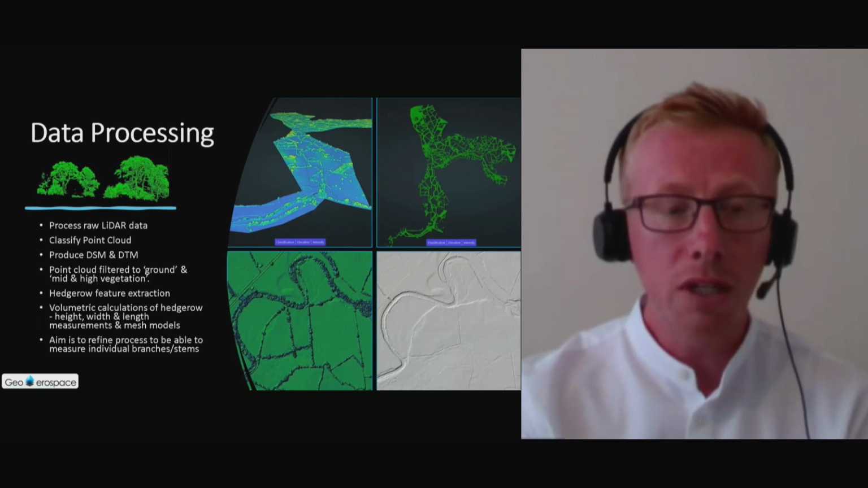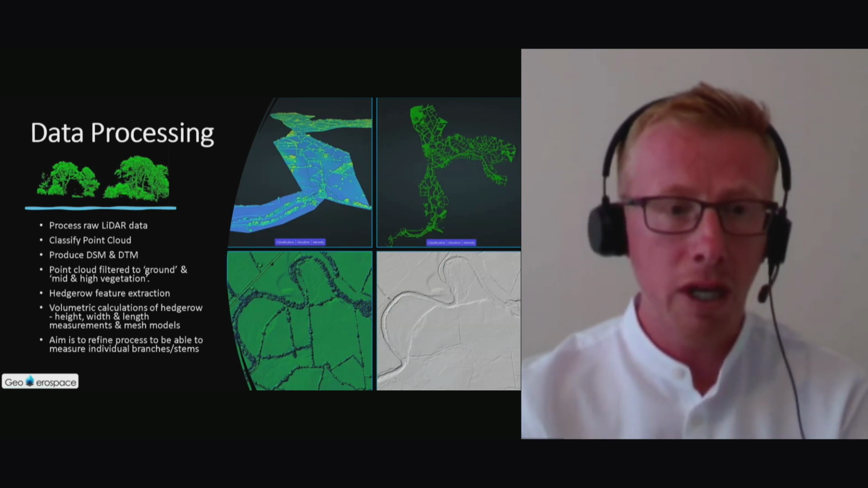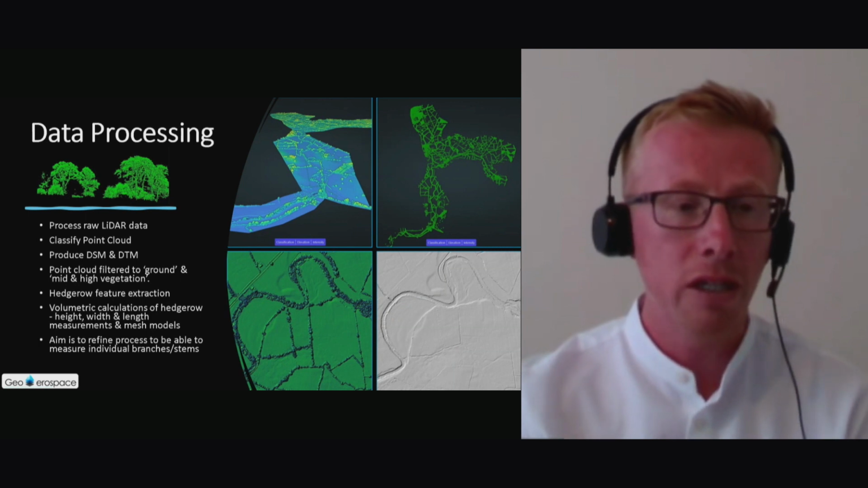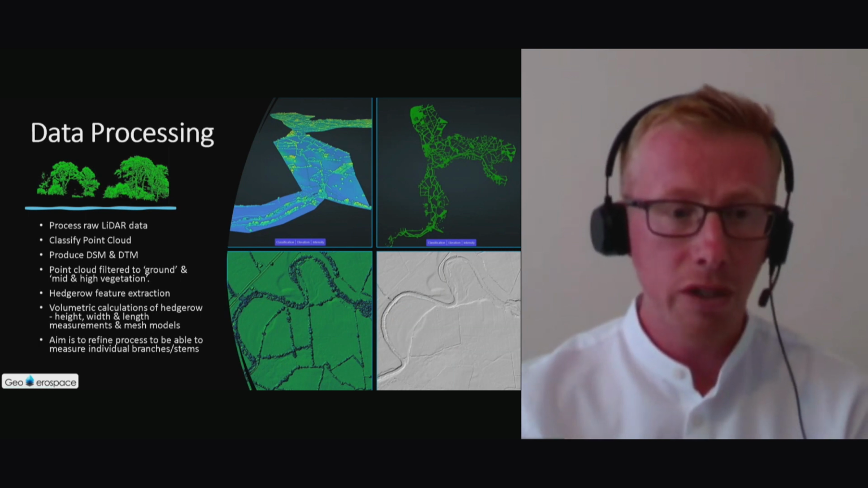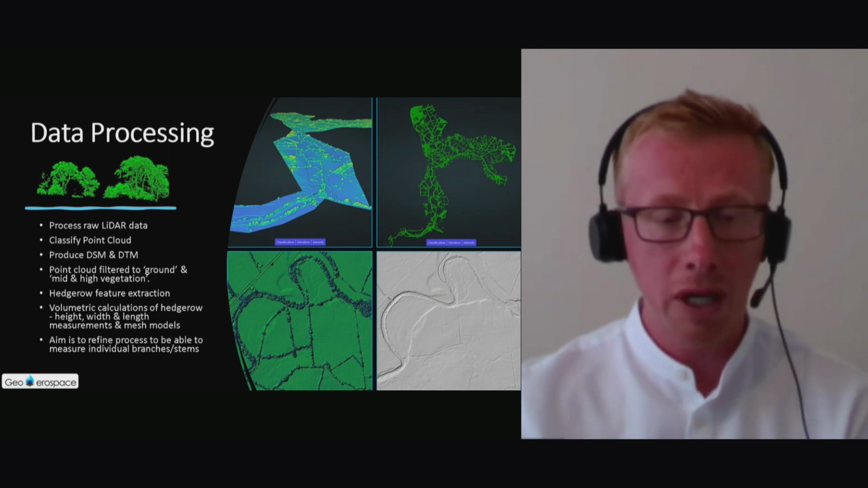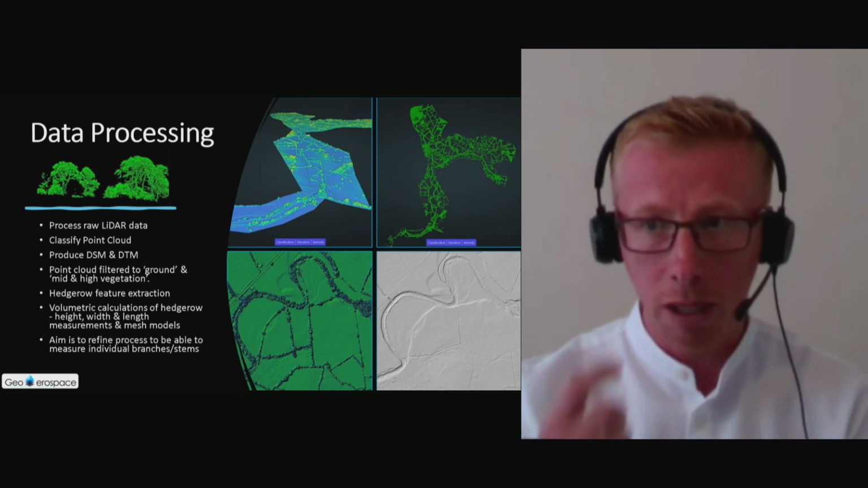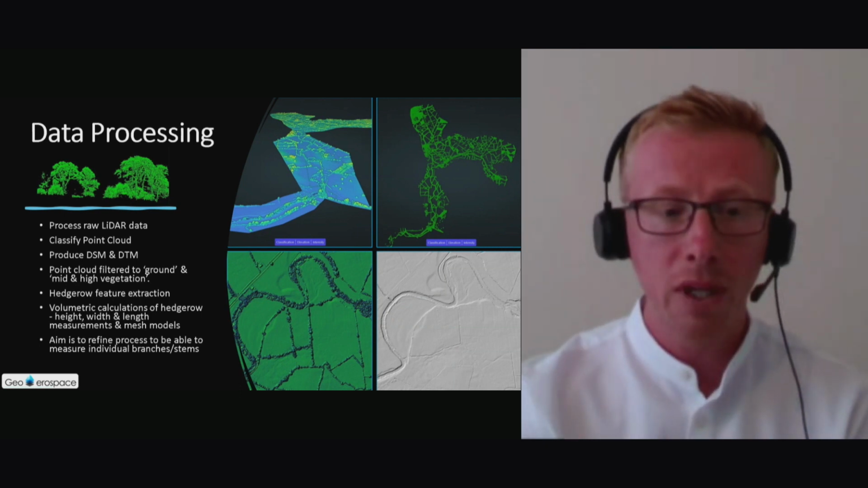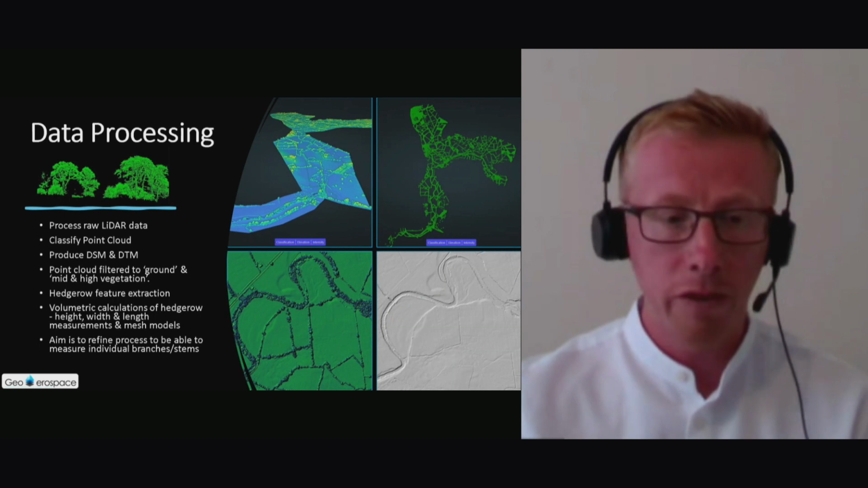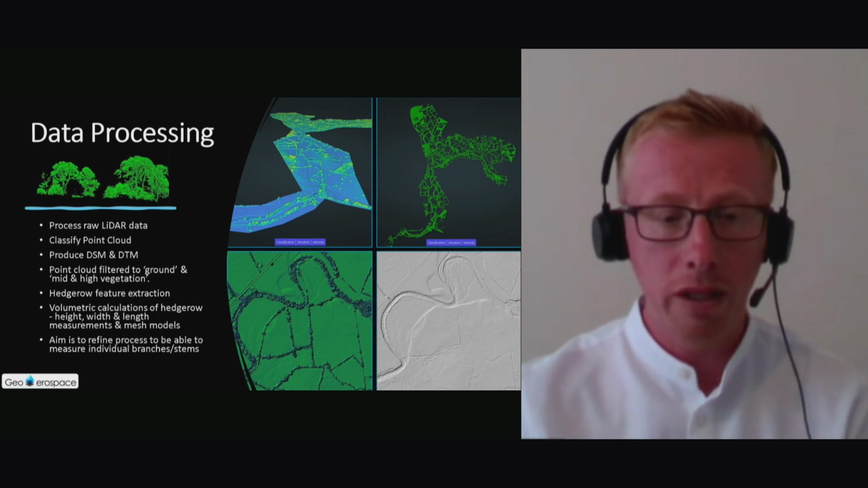In terms of processing, once we collect the data, we process the raw point cloud, the raw LiDAR. We classify the point cloud, produce a digital surface model and digital terrain model, and then that point cloud is filtered to ground and mid-height vegetation. And you can see in the top right, you're left with that hedgerow or woodland feature extraction. And then we try and create a volume measurement by draping a mesh over the hedgerow.